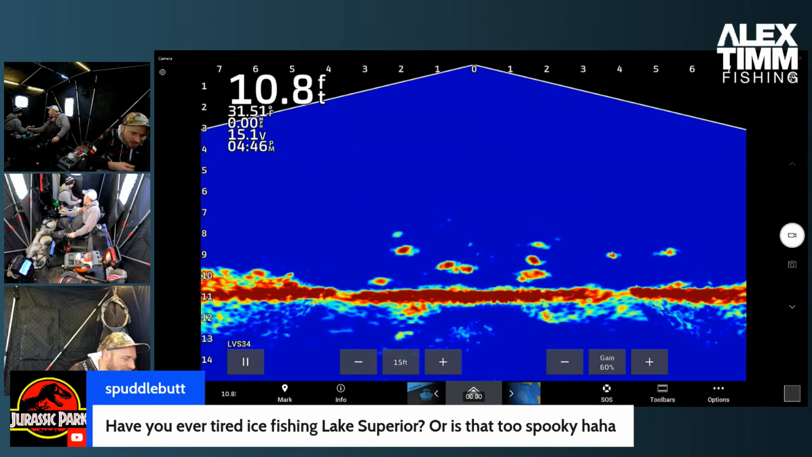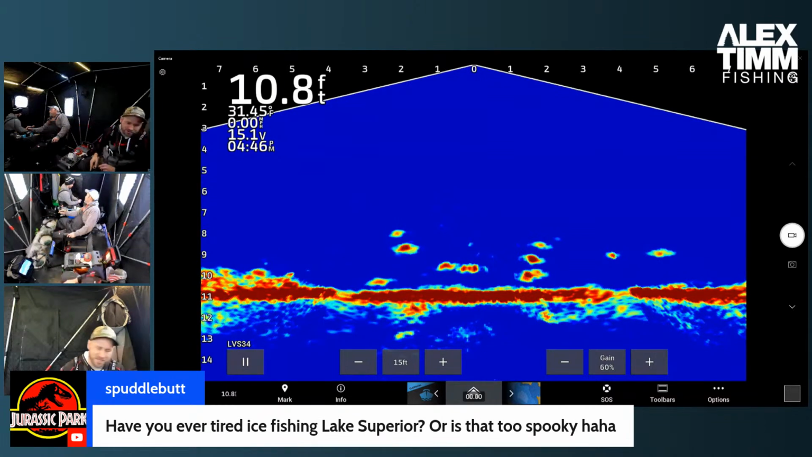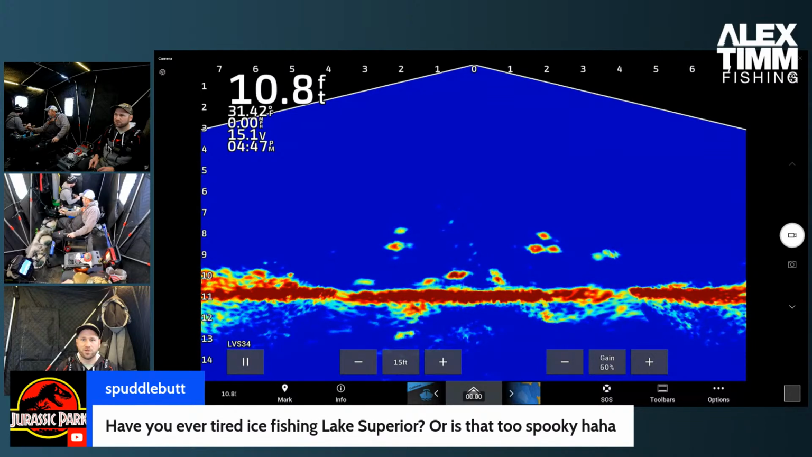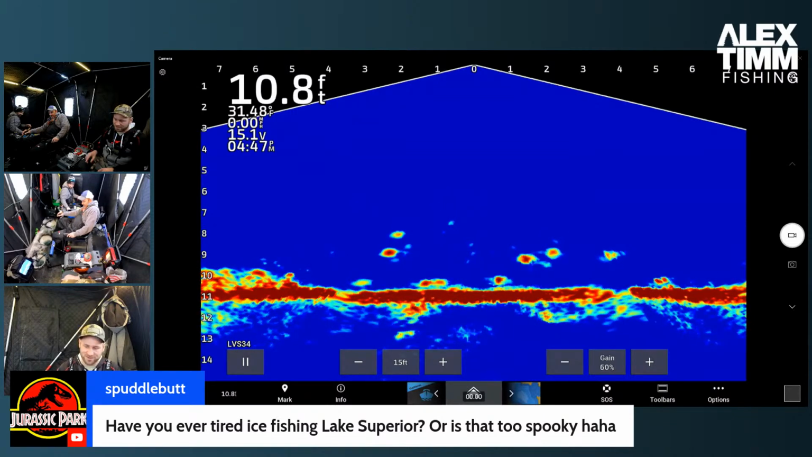Sputterbud, have you ever tried ice fishing Lake Superior? Is that too spooky? I have not ice fished Lake Superior. I want to, maybe in the next couple of years. When I do it the first time, I'm going to definitely use a guide service, somebody that knows the lake and knows the ice conditions up there, because it is not the kind of lake you want to go venturing out on, not knowing what you're doing and find yourself in trouble. It's not the type of lake where you can just float a sheet of ice to land on the other side. It'd be a blast, though. I'd need to get some new rods for sure to handle some of those fish.